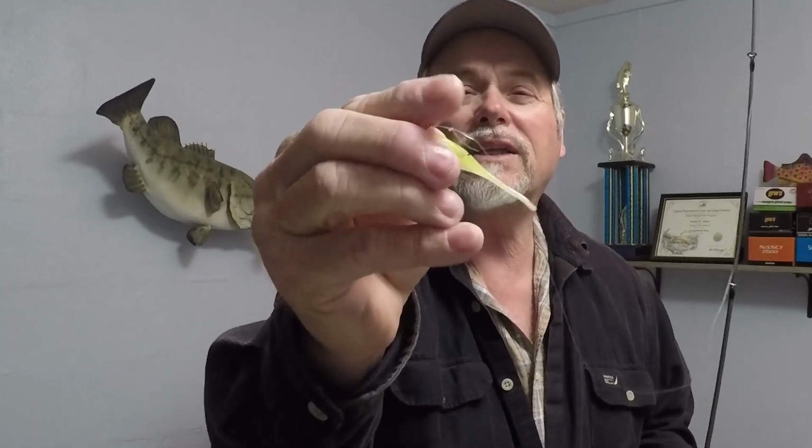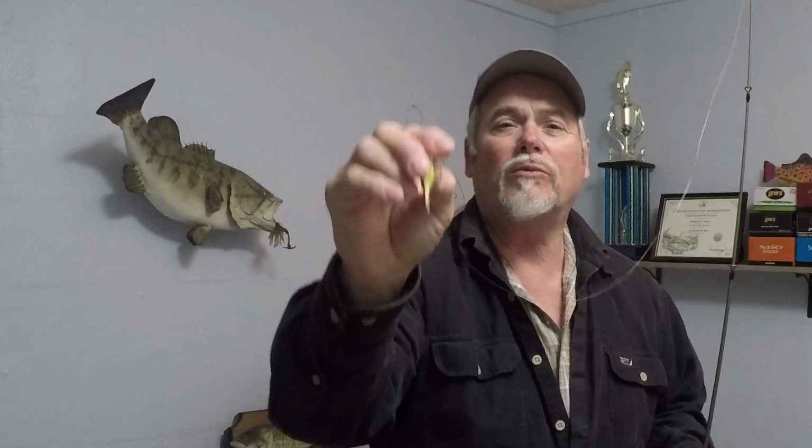Hey guys, the spawn here is starting to finish up. Some of the crappie are starting to move up on the laydowns and on small treetops, on the ends of the treetops, toward deeper water. We're going to fish for them with the weedless head that I make with mono. We're going to throw a baby shad and a 2.5 inch Jackall swim bait, and see if we can catch some crappie. Let's go catch some crappie, guys.